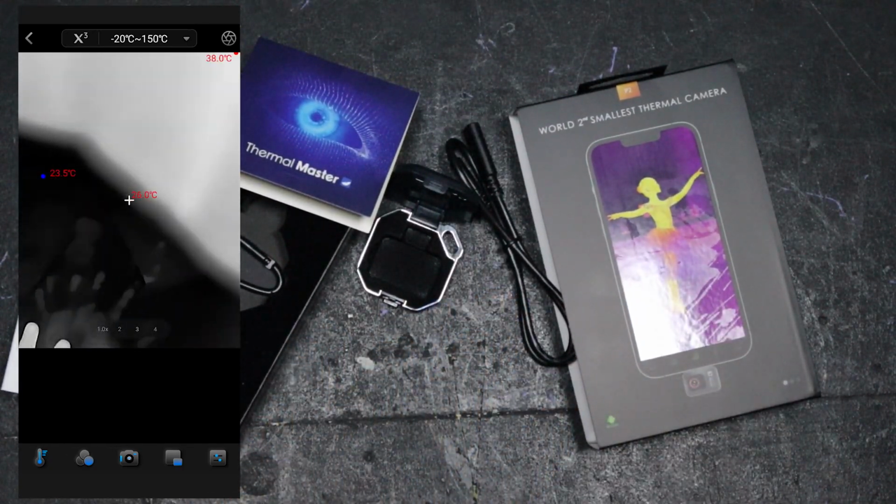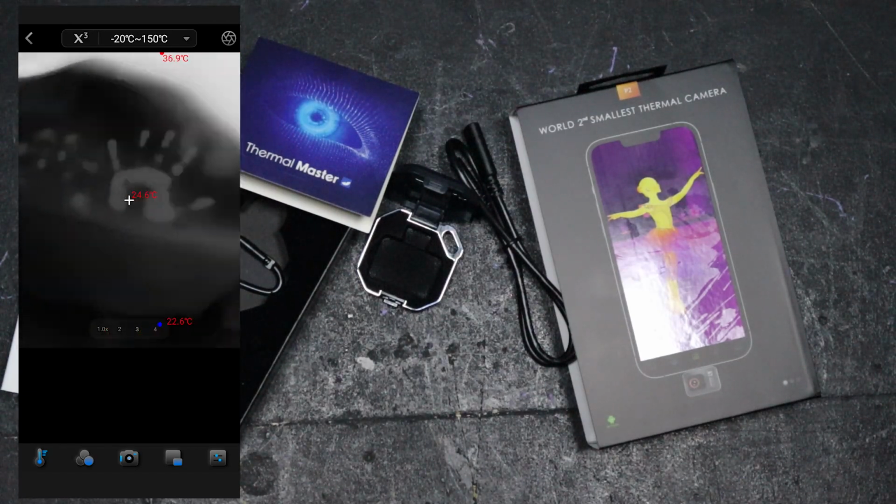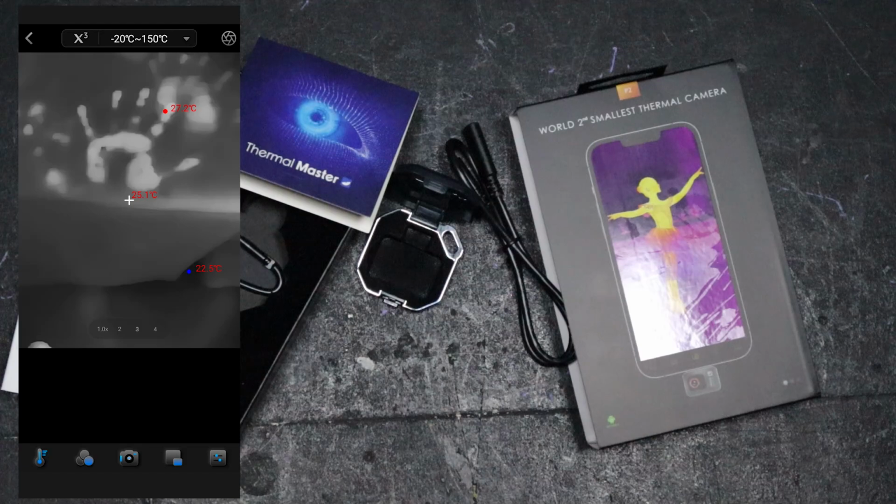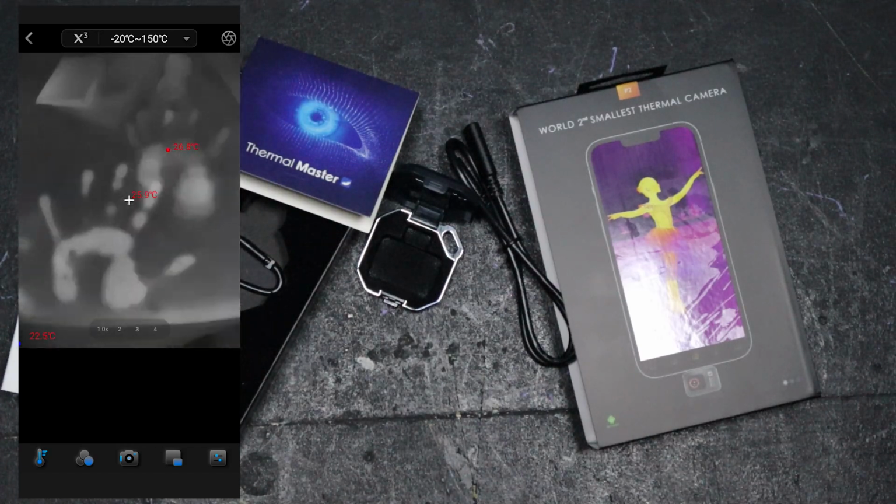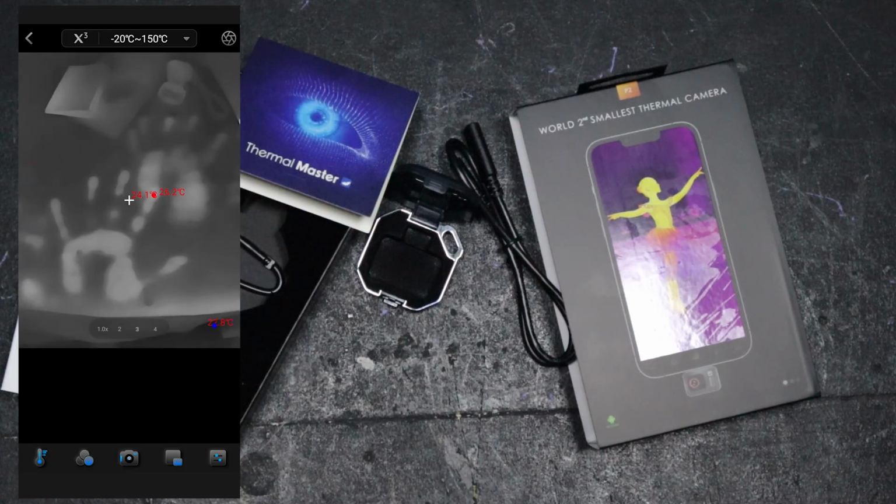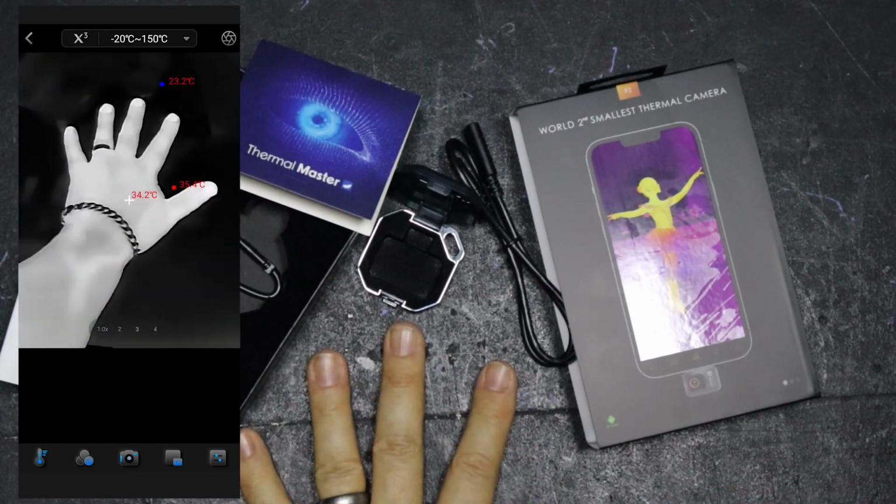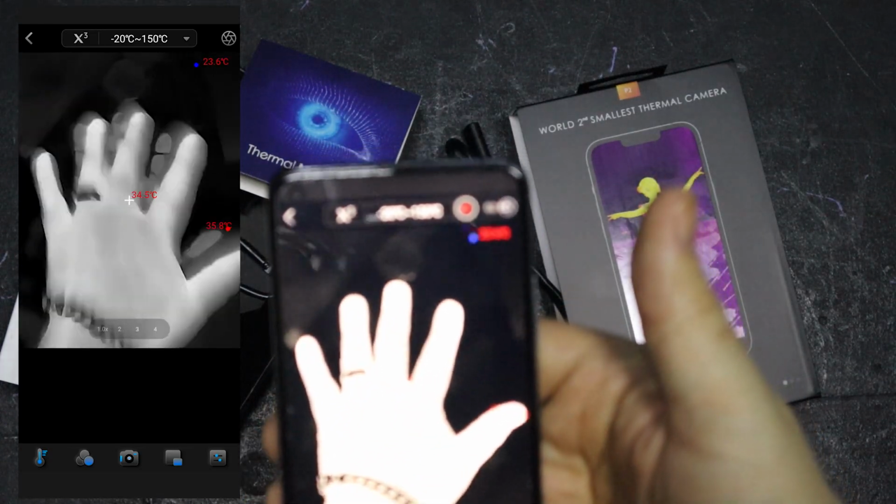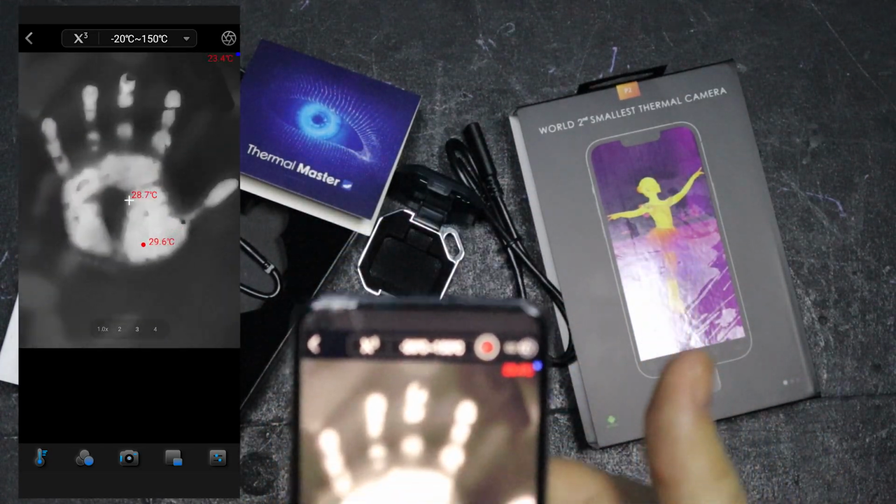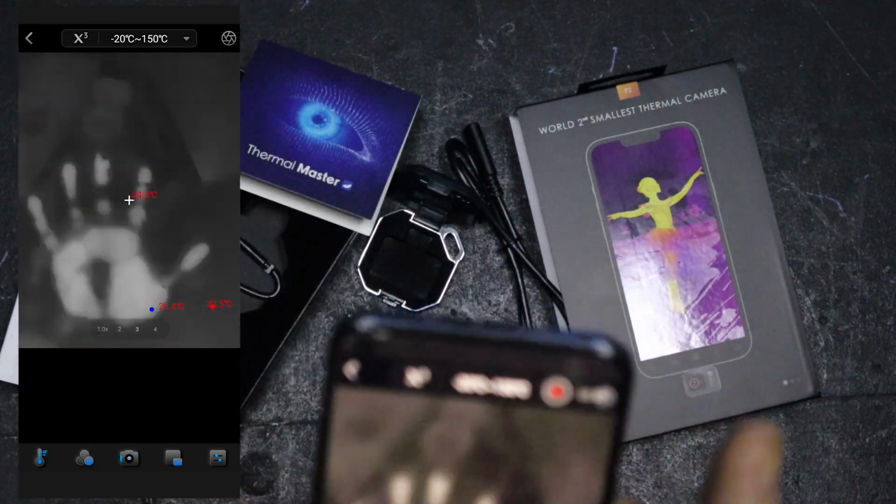It is a stupidly hot day today, but look at that. Oh my God. I'm too hot, so I'm actually affecting it, but that is incredible. This is like Ghostbusters. Watch this. Look at this, okay? Can you see that? My actual handprints are still there. That's incredible.